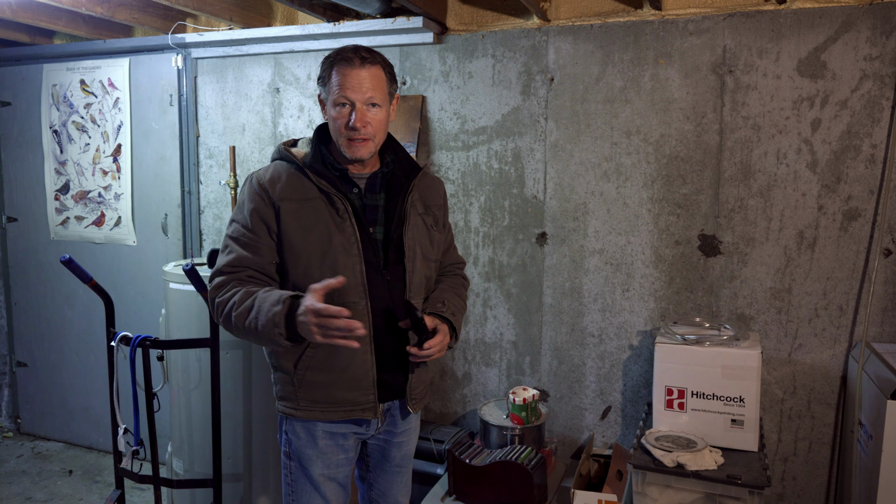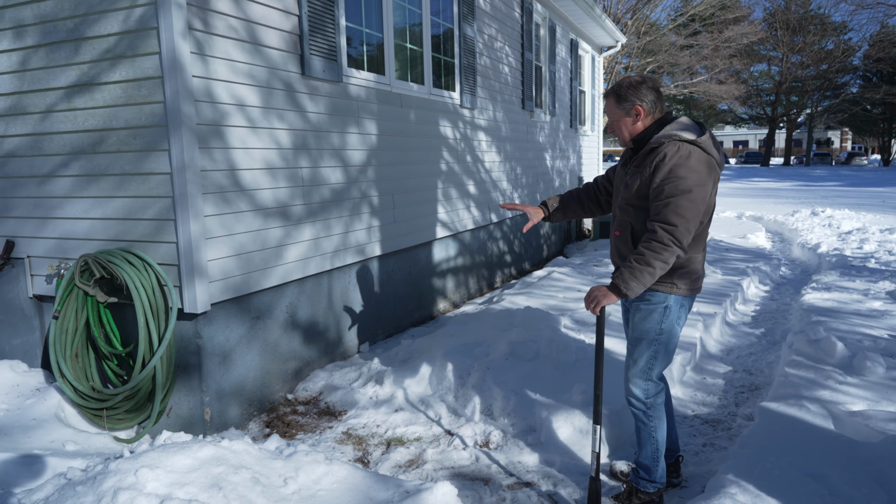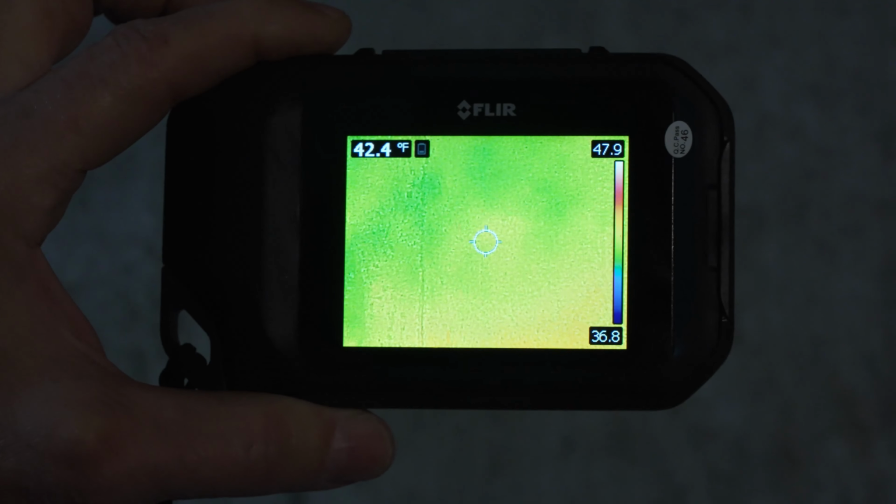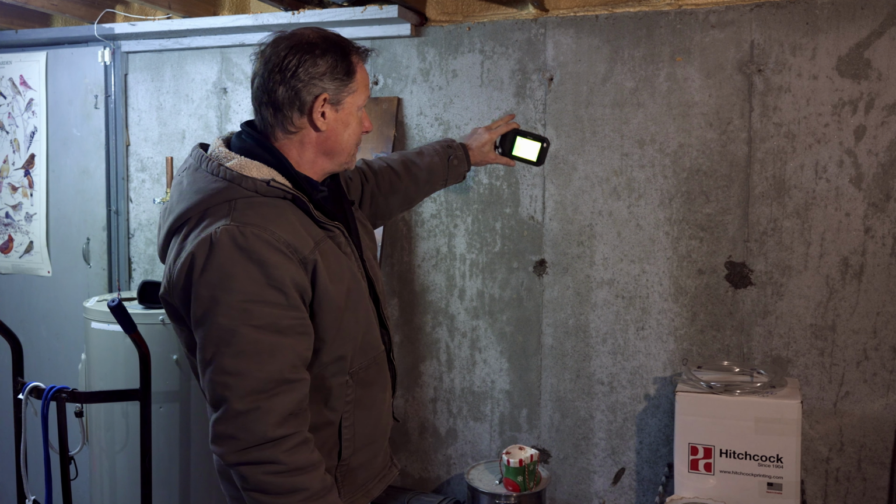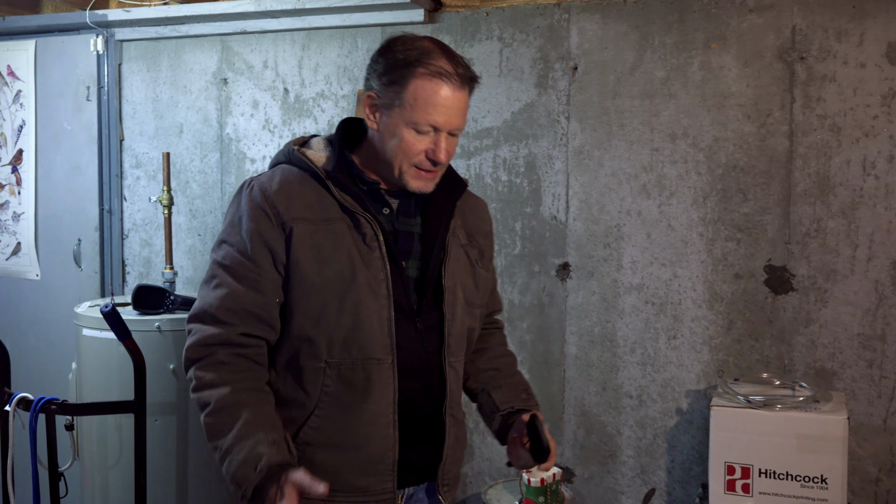We happen to be in New England, and it is the winter, and I waited till winter to show you this experiment. We have a thermal imaging camera here, and let's take a look at the temperature of the foundation walls. We have 42.6 degrees is the temperature of this wall, and that's a big problem. That is a tremendous amount of heat loss from this house.